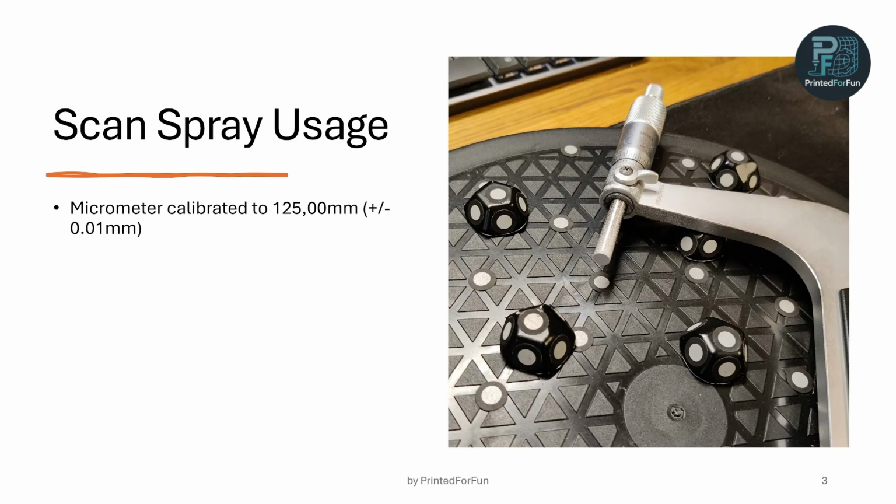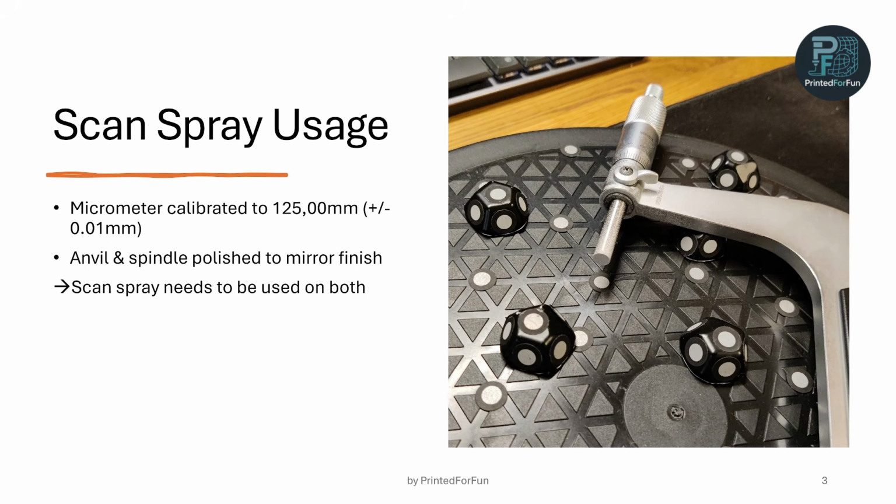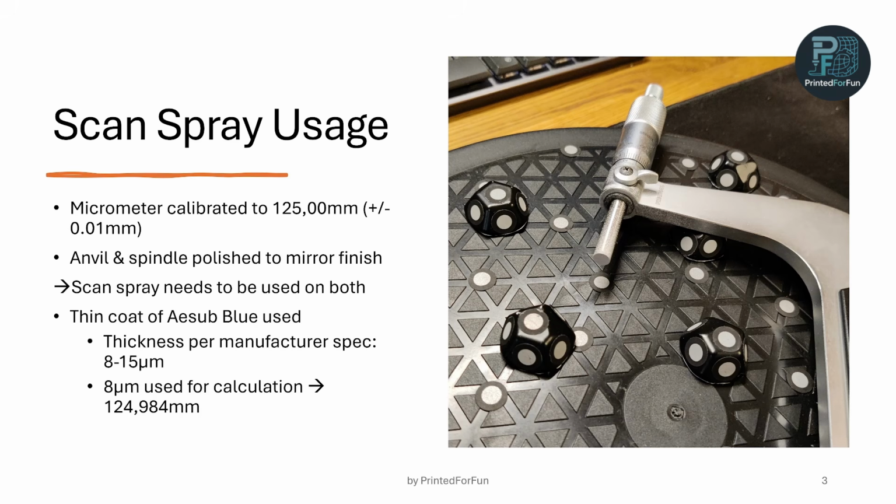So to start with, I always calibrate the micrometer to 125.00 millimeters plus minus 0.01 millimeters with a calibration rod for the micrometer. And the anvil and spindle are polished to a mirror finish. So this is just like some carbide inserts, and to properly scan them, I need to use scan spray on both. And for this, I just use a thin coat of Esa Blue.